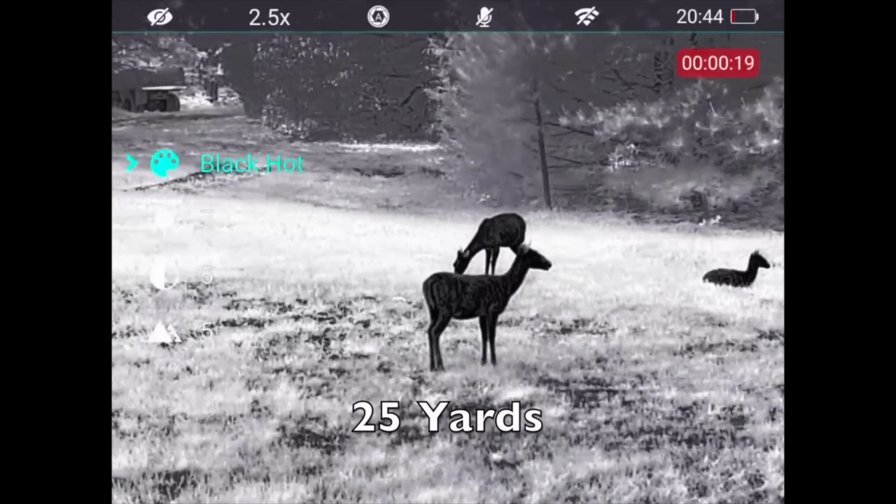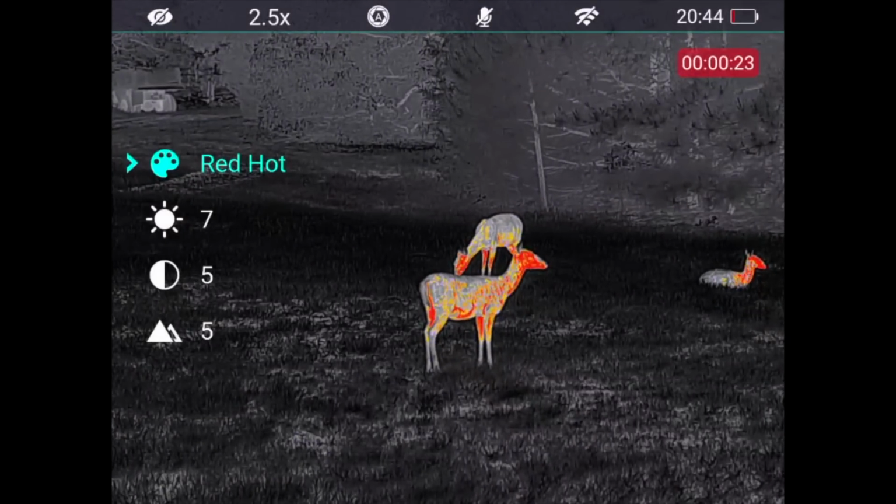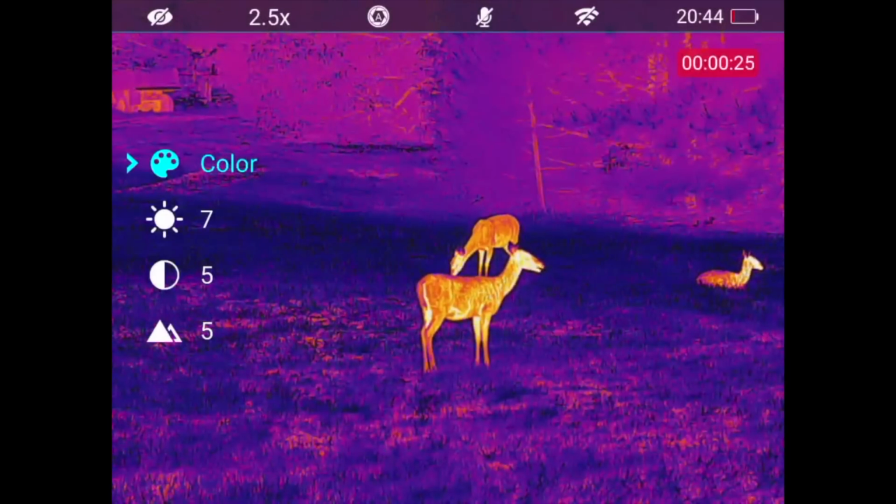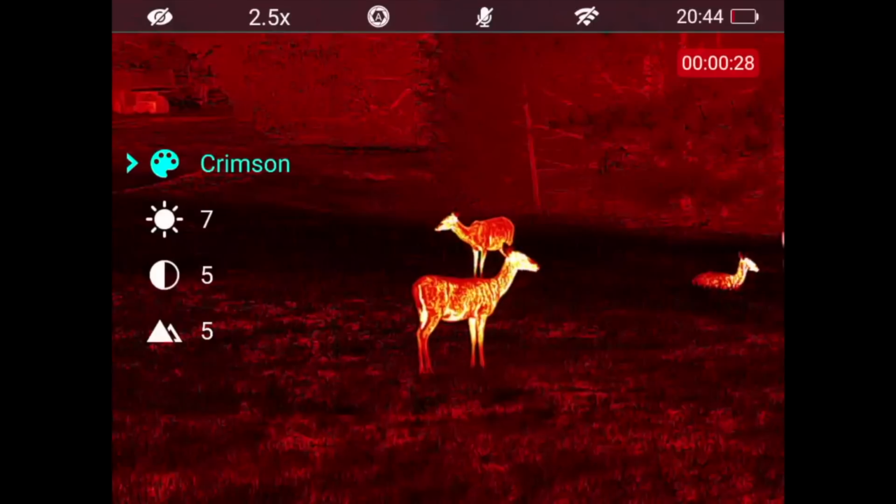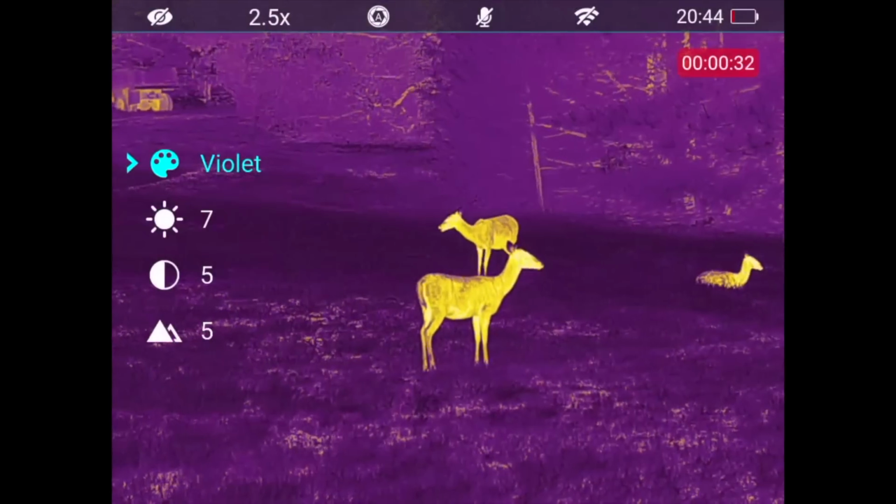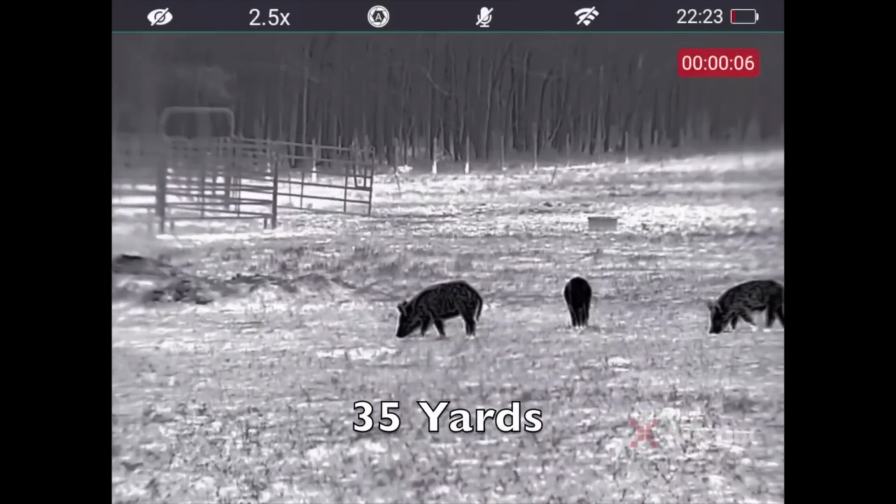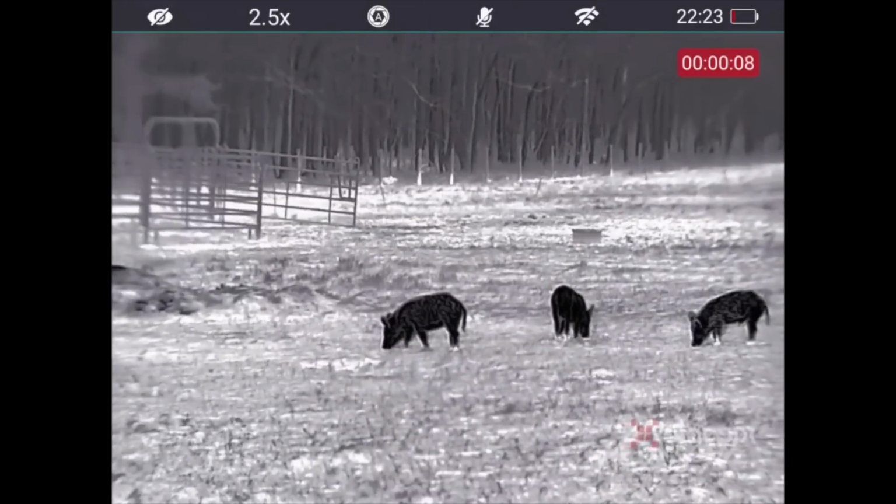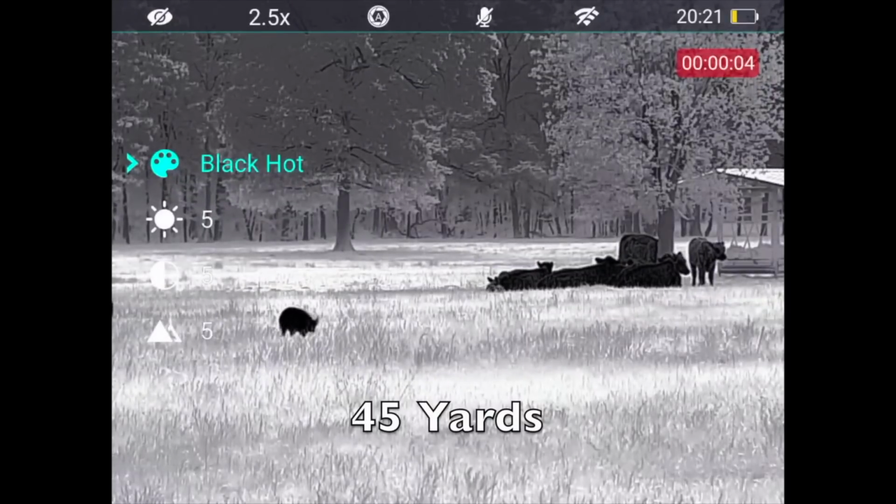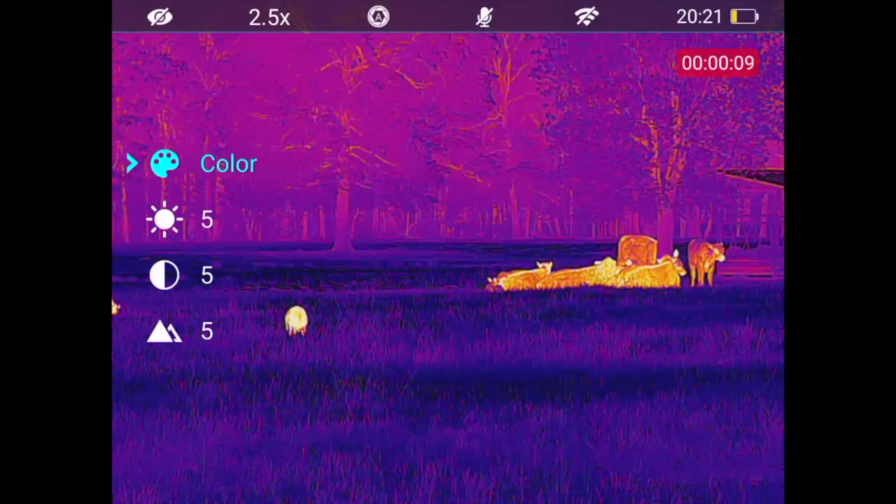Resolution: it is a 640 by 512 resolution, 12 micron, sub-18 millikelvin NETD rated thermal sensor. It starts at 2.5 power and goes up to 20 power. That's a lot of magnification for a little monocular like that. Field of view: it's 66 feet at 100 yards. Y'all, field of view is crucial when you're considering a thermal monocular, so definitely keep that in mind.